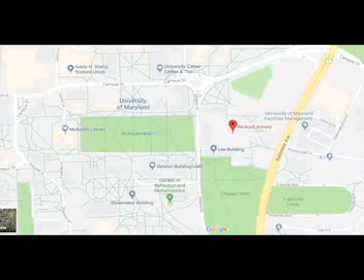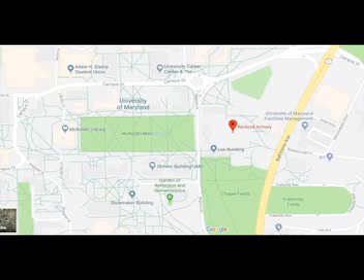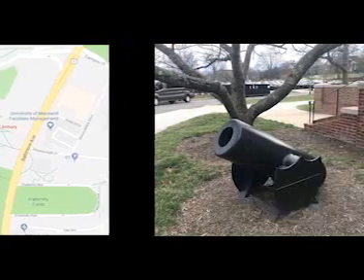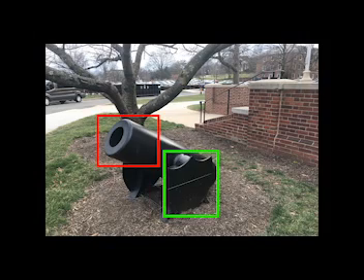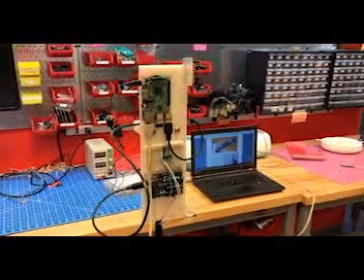The target I selected this semester was the cannon located on the south side of the front of Record Armory. I chose this cannon because I think it's a really cool and unique feature on campus that not a lot of people know about. On top of this, there are some distinguishable features that would stand out really well on the point cloud, those being the round barrel boxed in red and the flat shield on either side boxed in green.